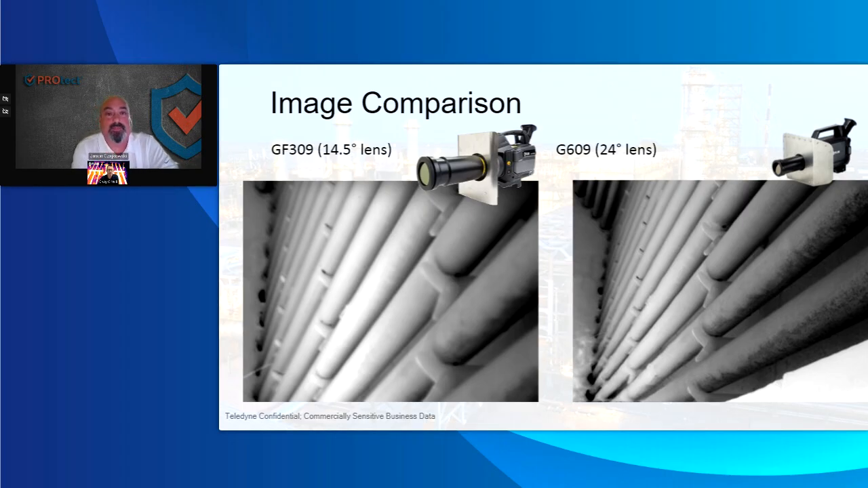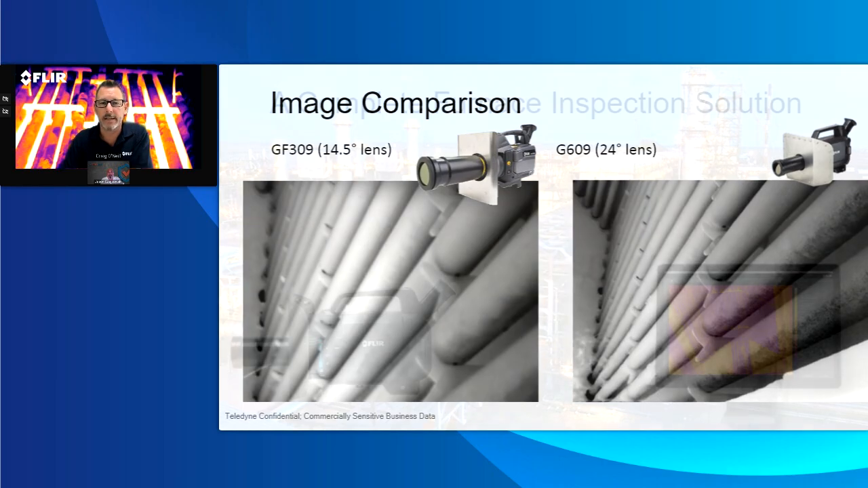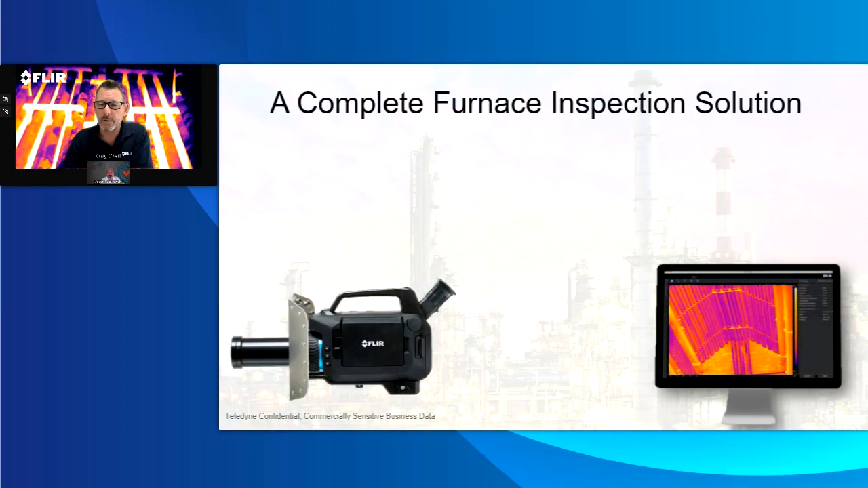Yeah, thanks, Jason. The other thing that we've done to add some perfection is we've changed the way that we analyze the image inside the camera on the focus depth, to make sure that we can get clean focus on things near ground and foreground, as well as things far in the background. And you can see the clarity of that in this image, with a unique focus, and even the clarity to be able to see some of that flame impingement on the bottom left of the image. That's the 609.